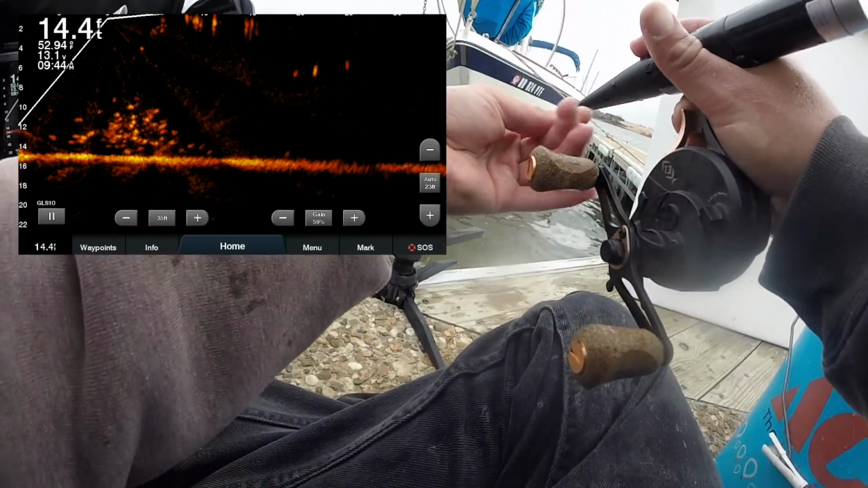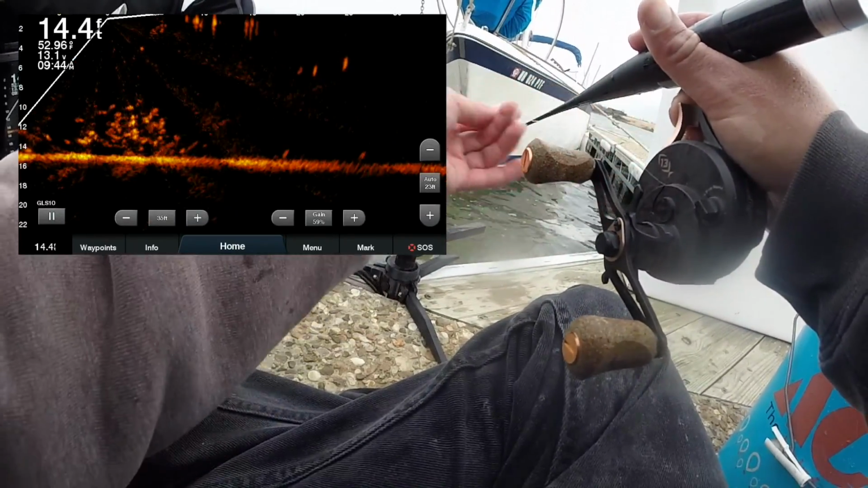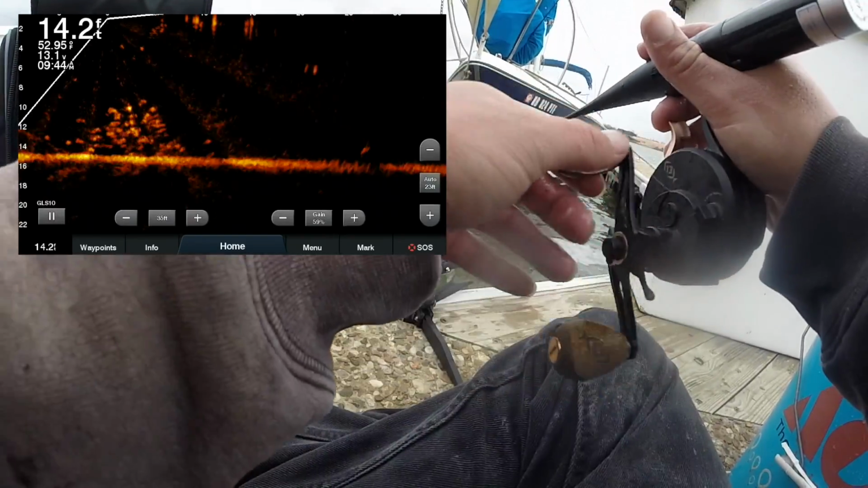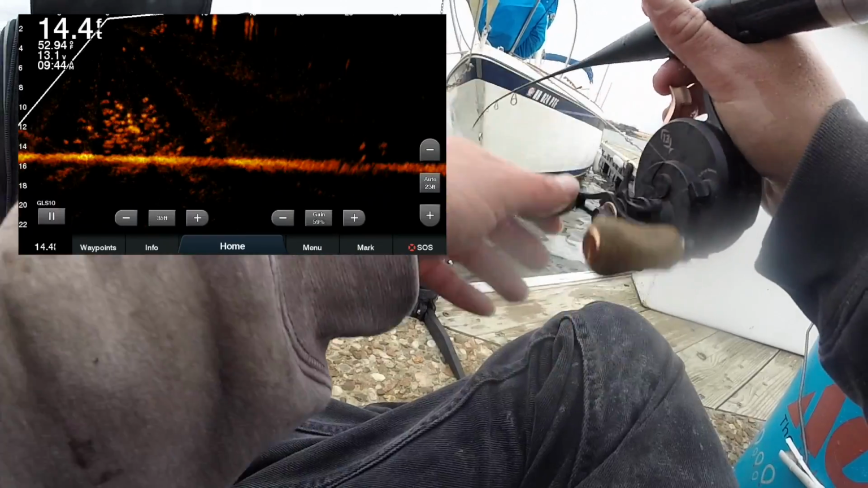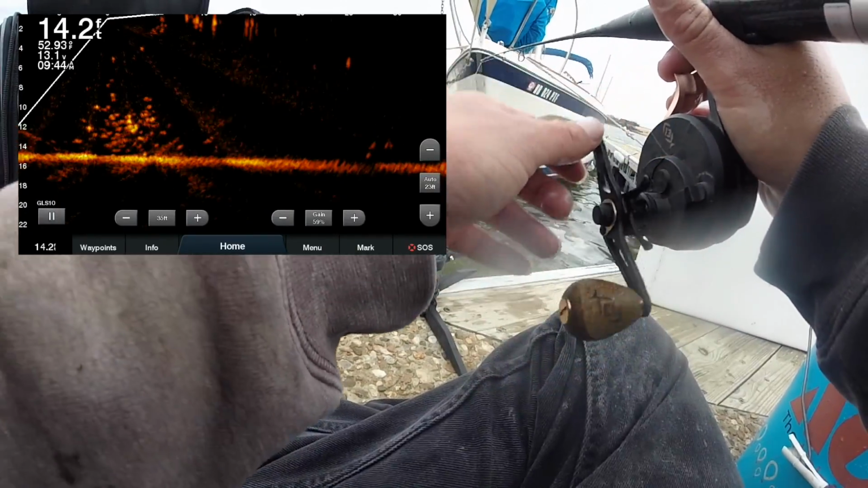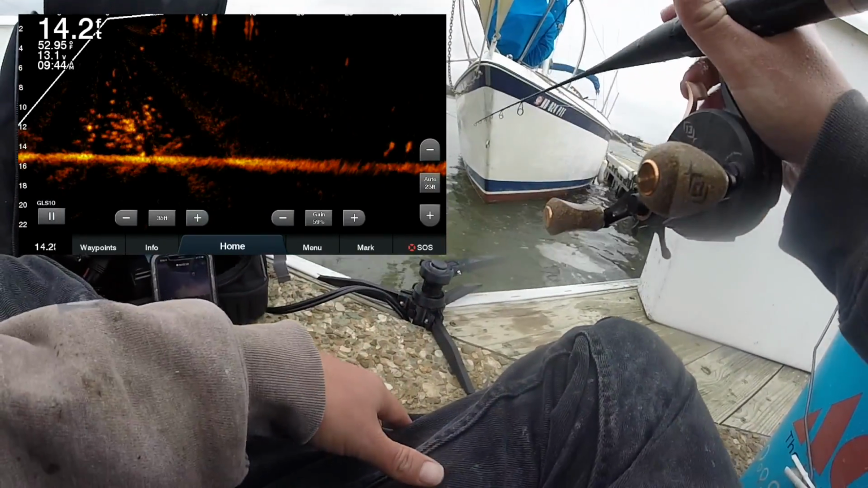Maybe we just need to drop it down in the school and reel up again though, because that was our best fish of the day. Reel it up a foot. Called some up, but they seemed smaller.